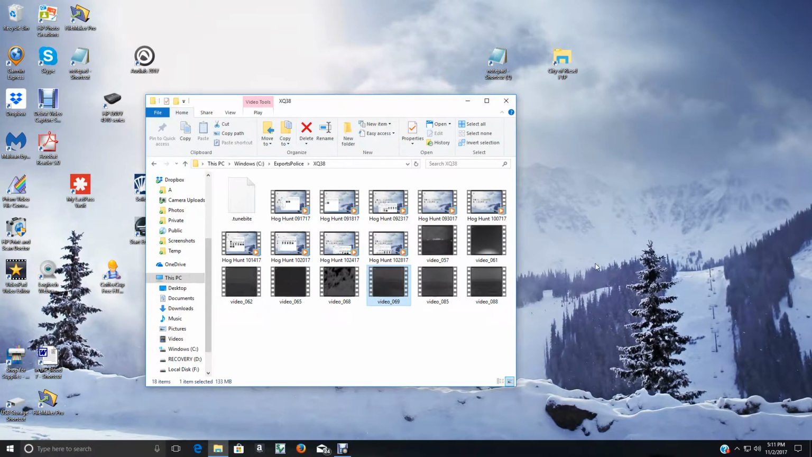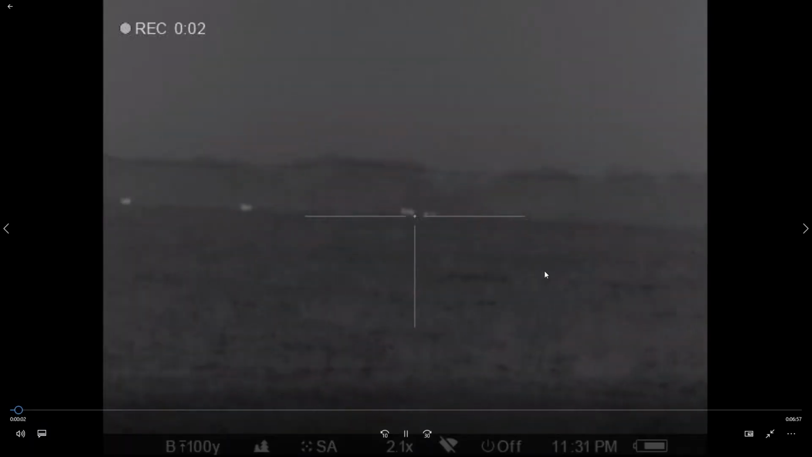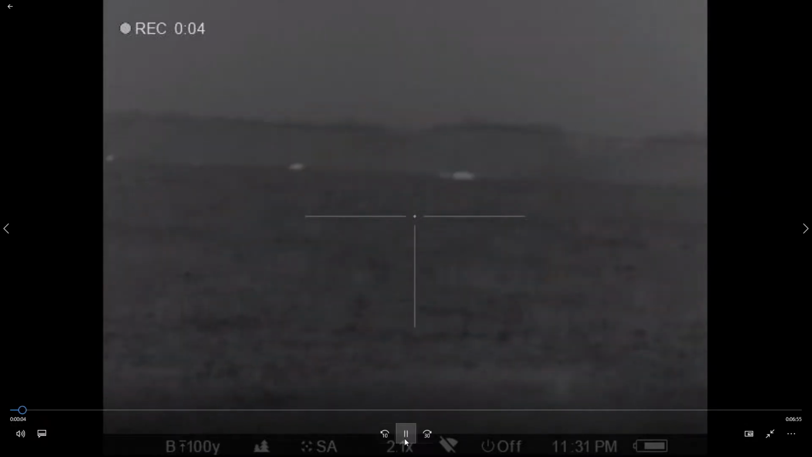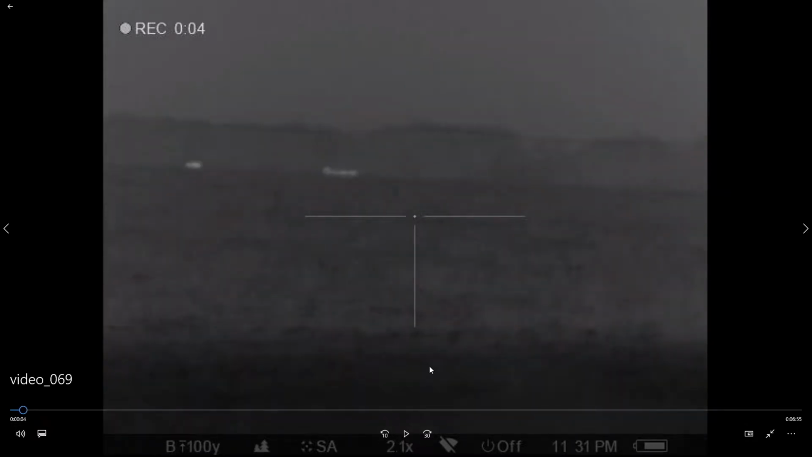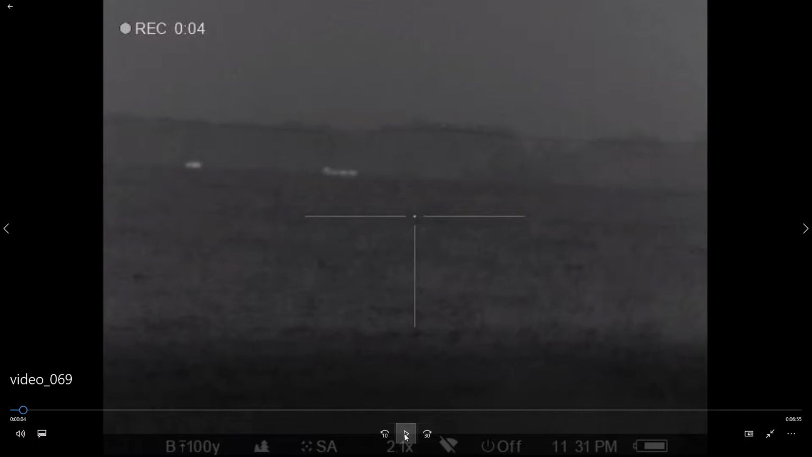And let's see, let's look at this video here. Since Hubbard was down, we did give at least one of these hogs away to somebody that wanted to eat it. They came and picked it up. Was glad to get it. I just wish I could have given them these other ones.